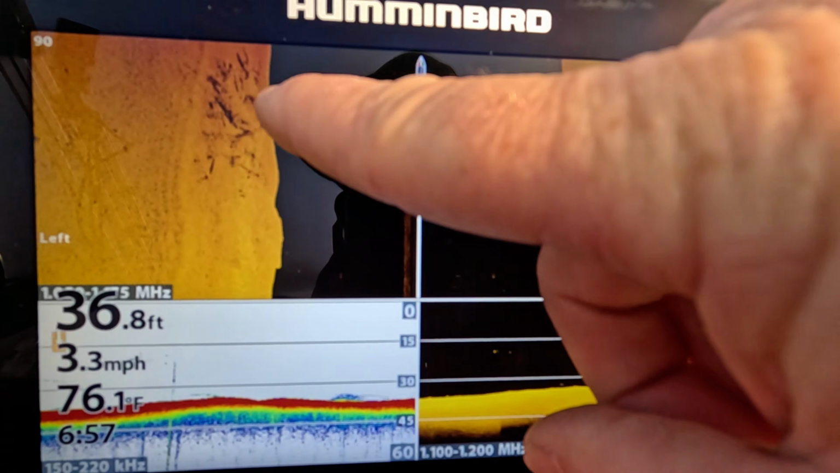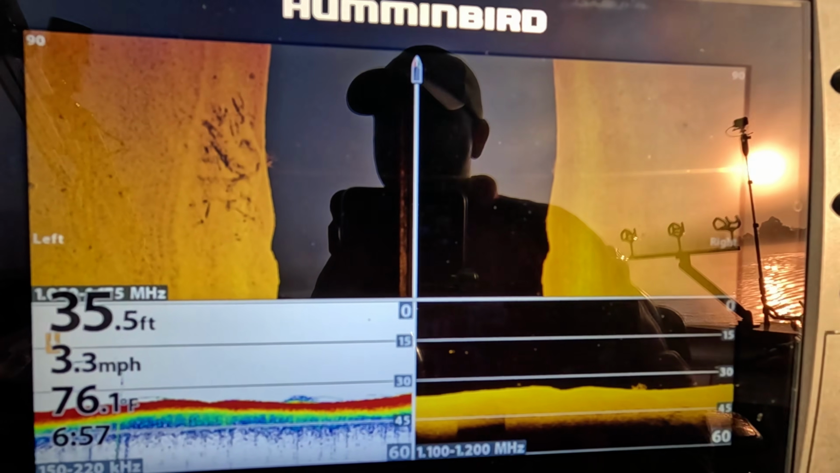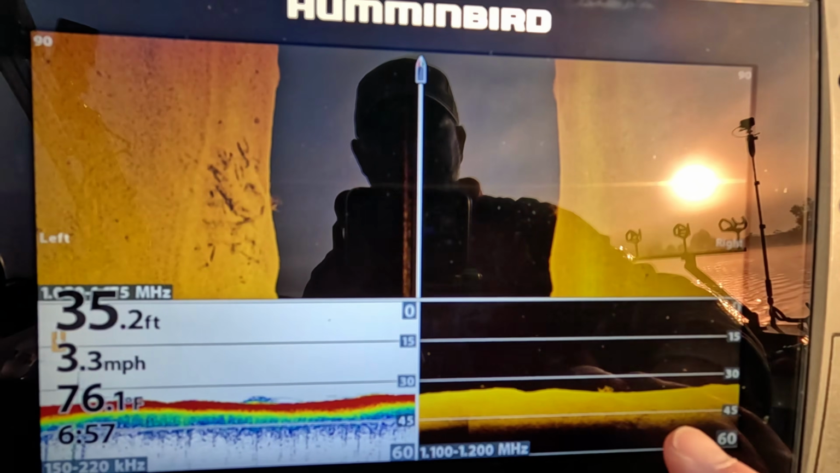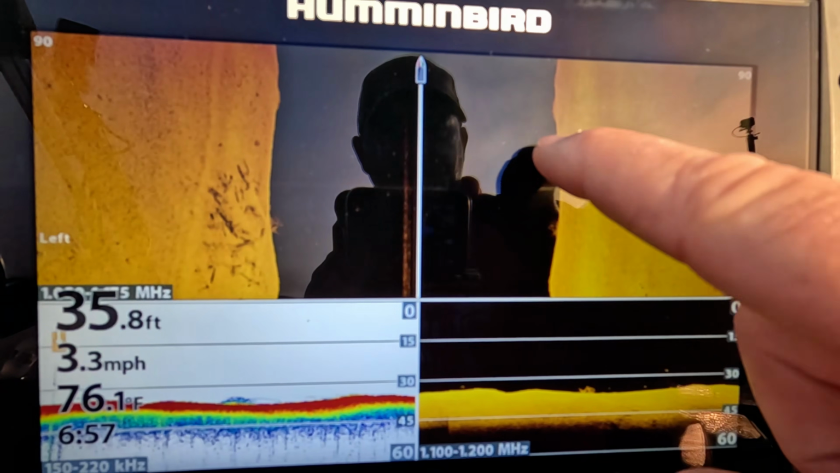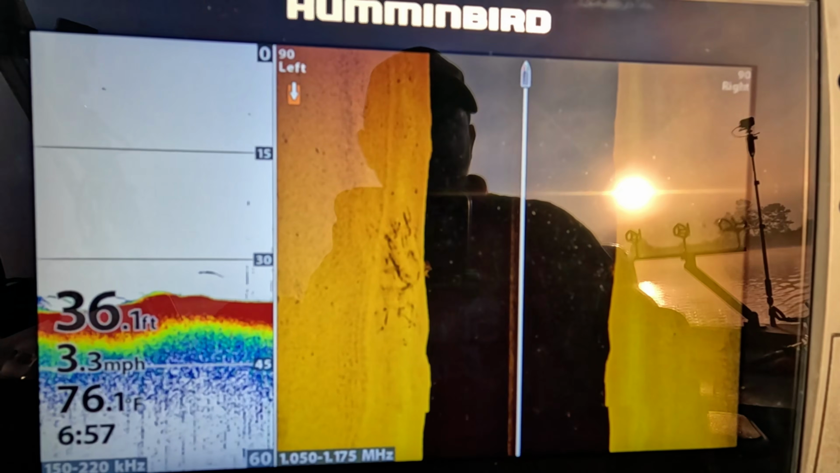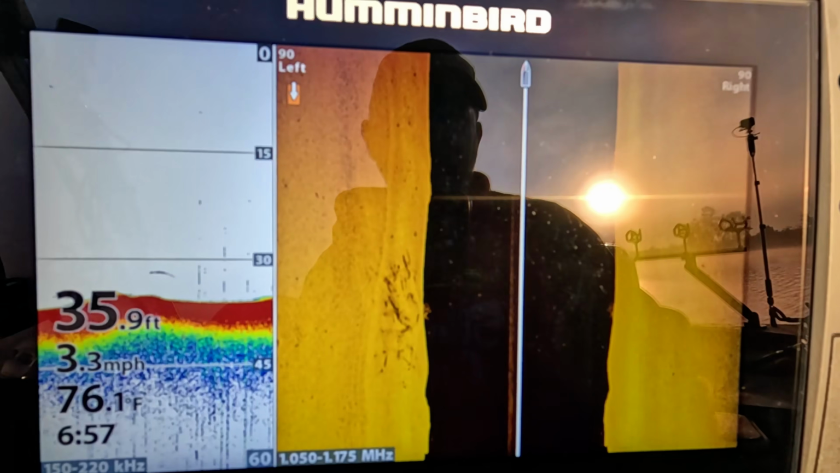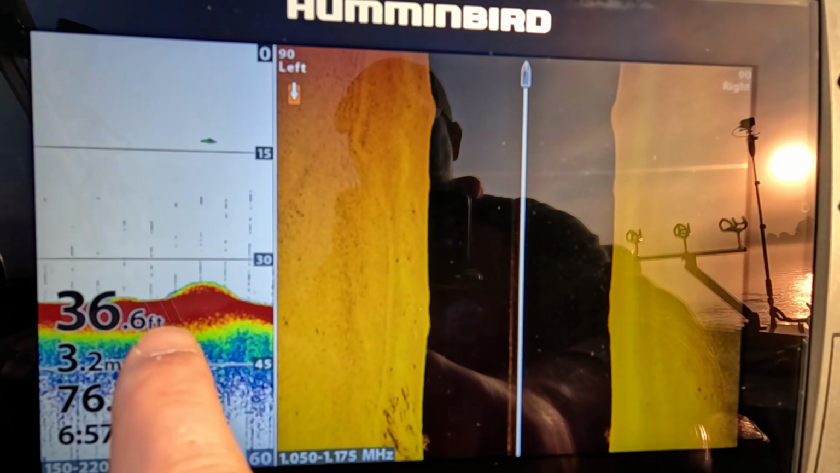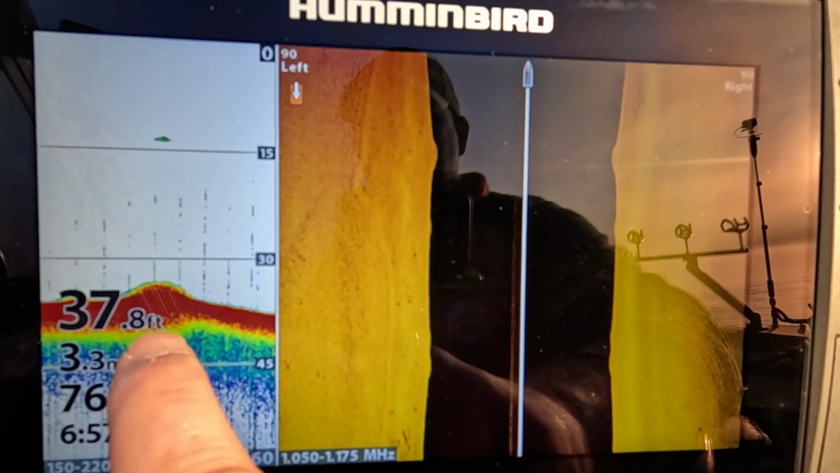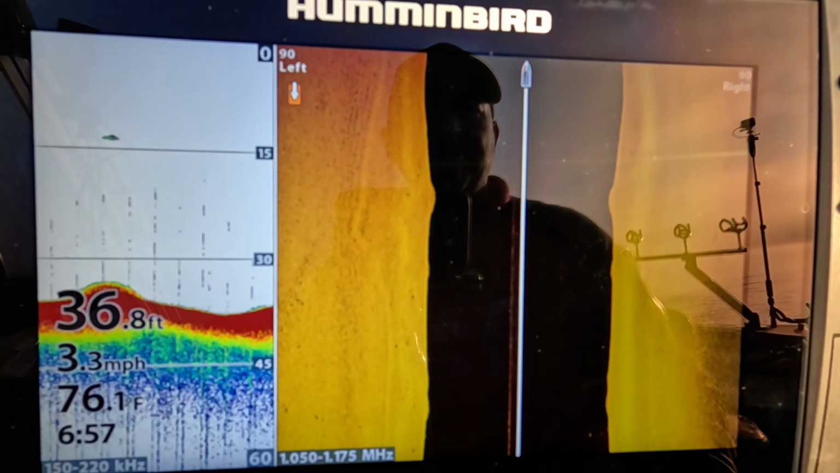A little bit of brush right there, not much. Some small fish. These little marks like you're seeing here and here are smaller fish, not really quite even big enough to make a mark. Now on your 2D you can see the yellow and the red mixing. It's not super hard. That's telling us that we're in a mud bottom as well.